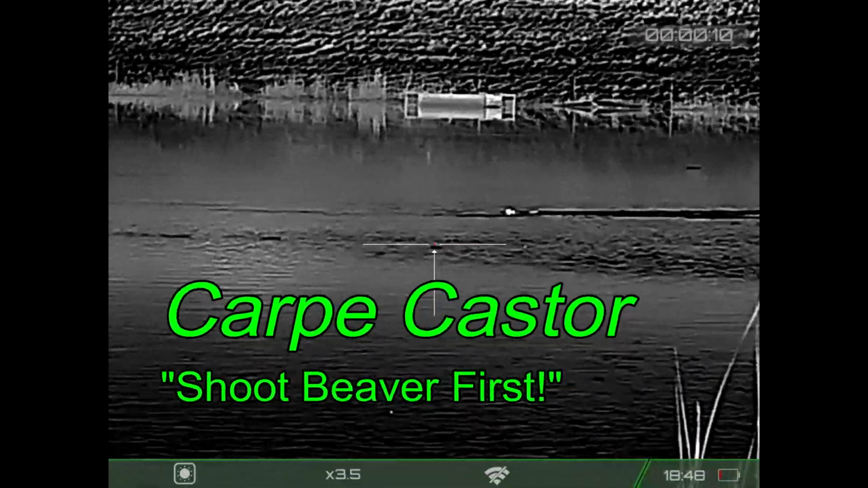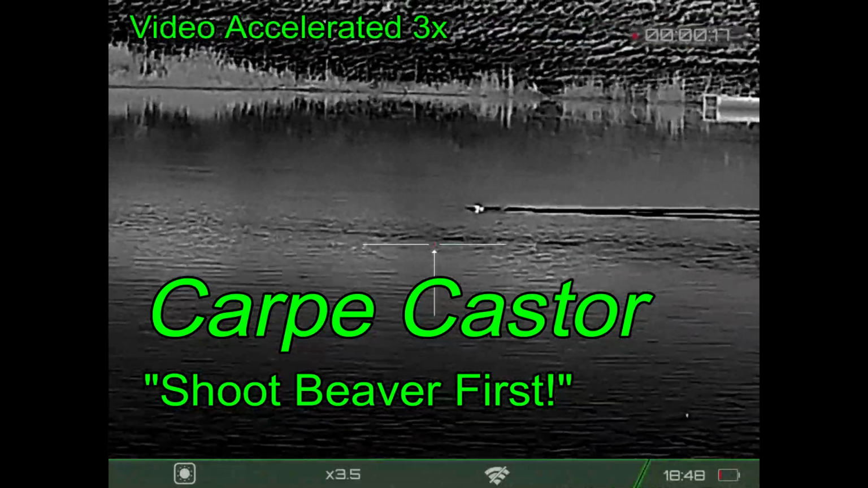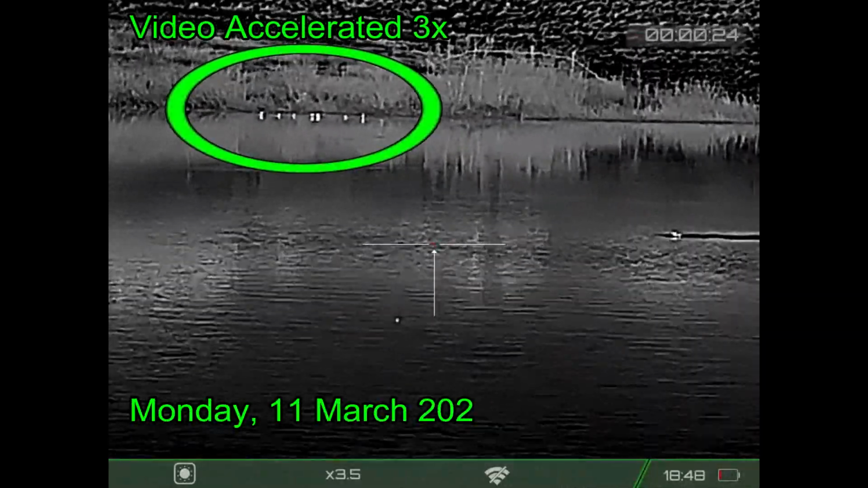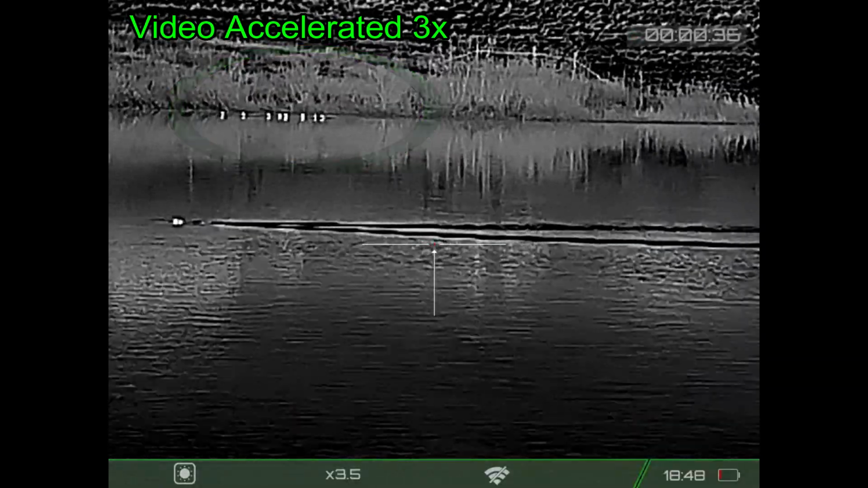Carpe Caster, hunting up in North Texas. I've got a beaver out swimming in the middle of the lake. That's going to be the first target of the evening. I've got some ducks in the far distance, so I don't want to be shooting towards the ducks.